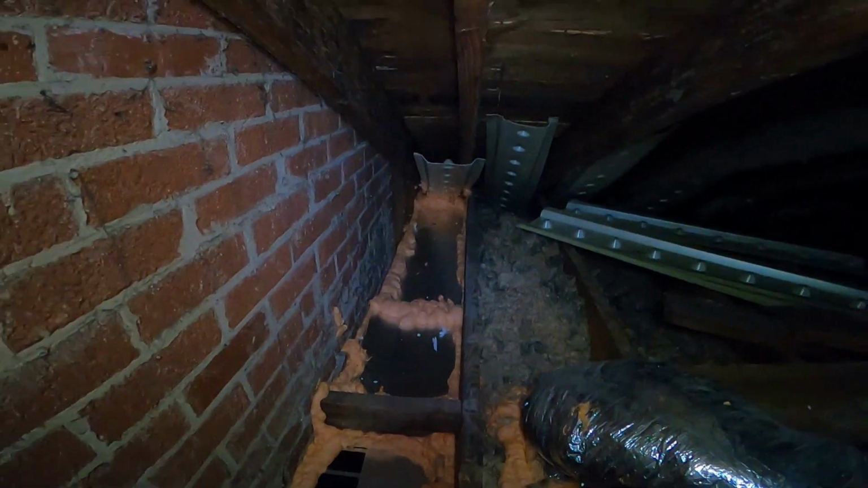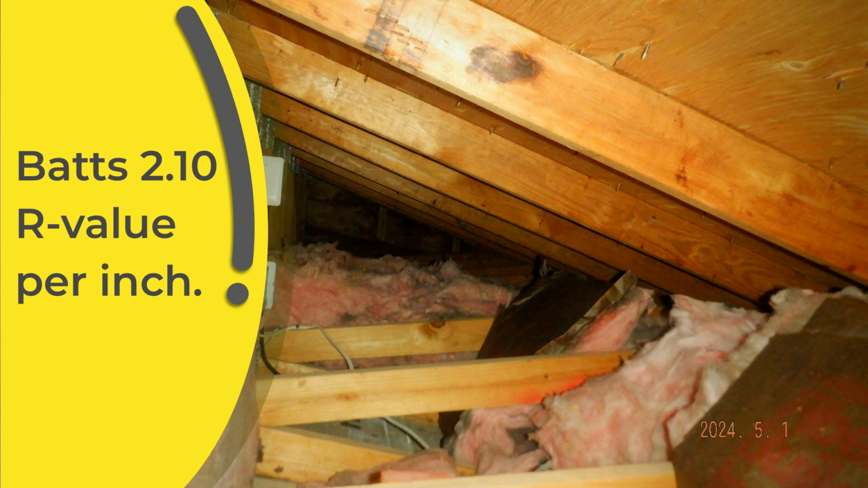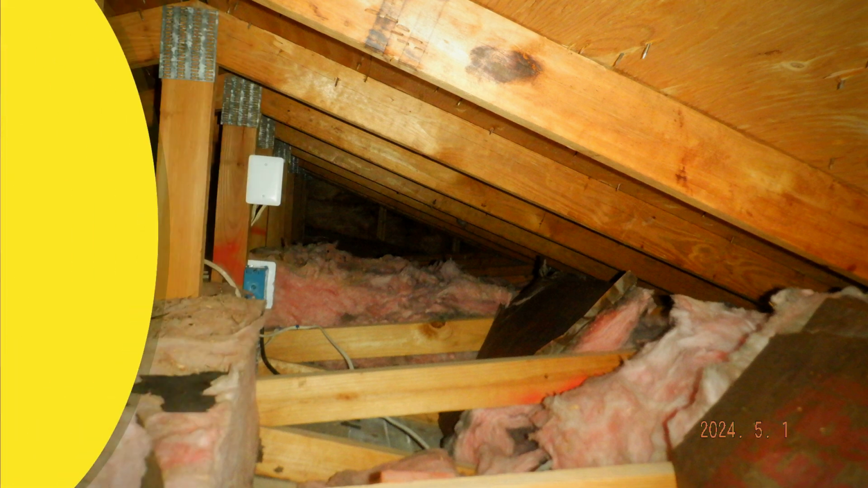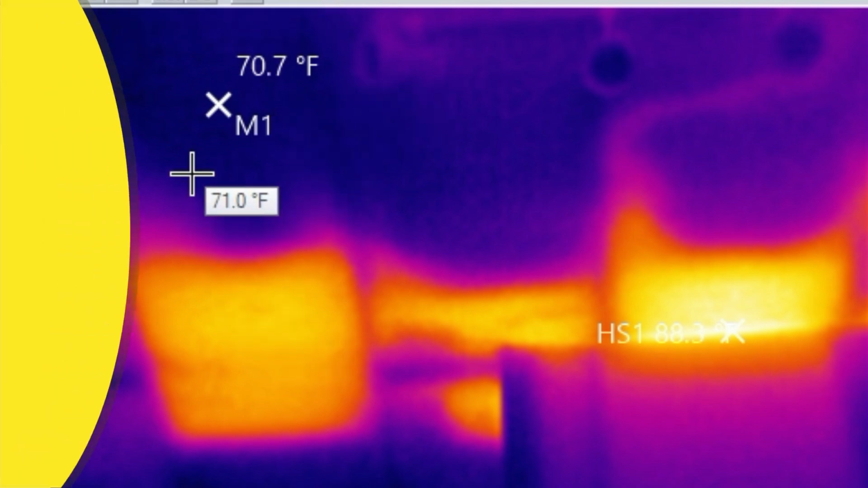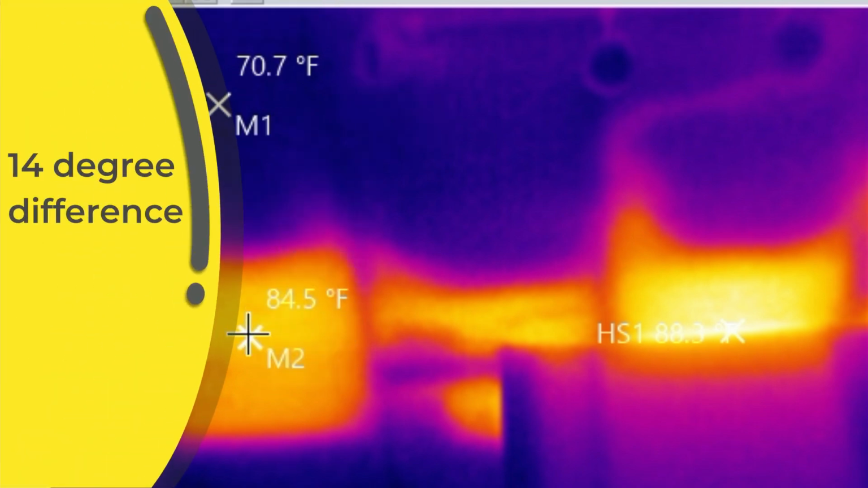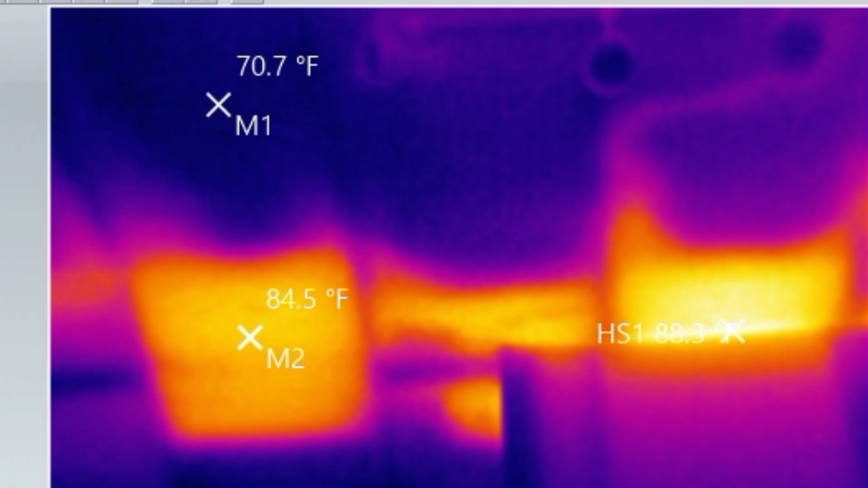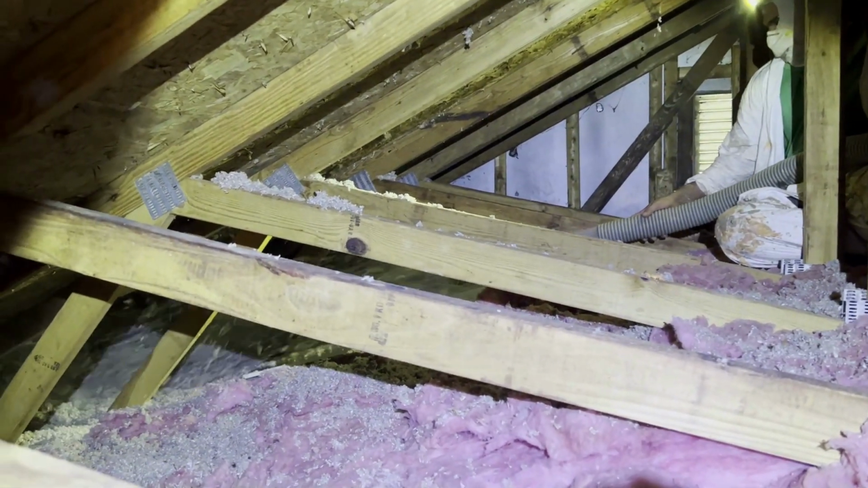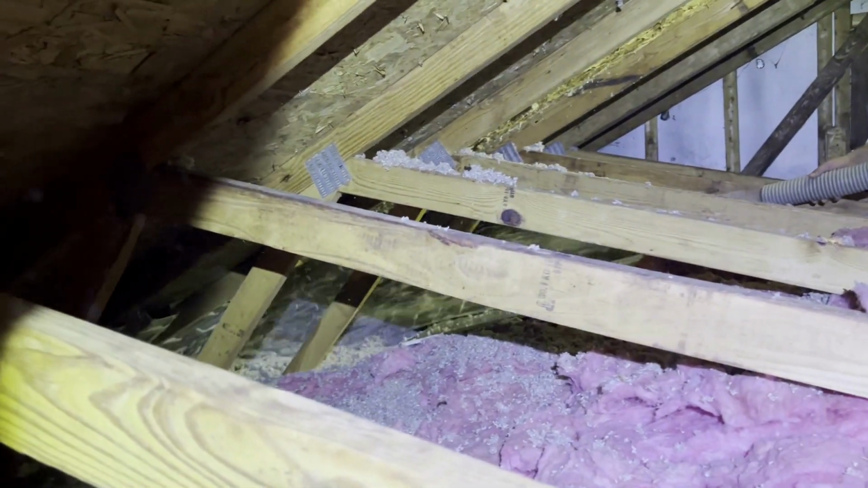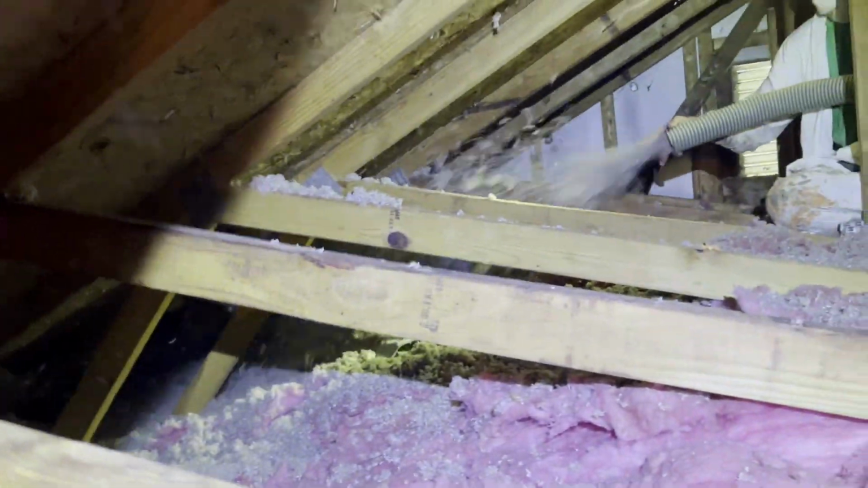I also thought it was really interesting to see that there was insulation calculated at R21, so 10 total inches, and the temperature difference is significant comparing the insulated section to the uninsulated section. So improving air sealing and insulation will change that number even more. If the attic is air sealed and properly insulated, the HVAC system is going to work much more efficiently, and it's going to keep your house cooler in the summer and much, much warmer in the winter as well.